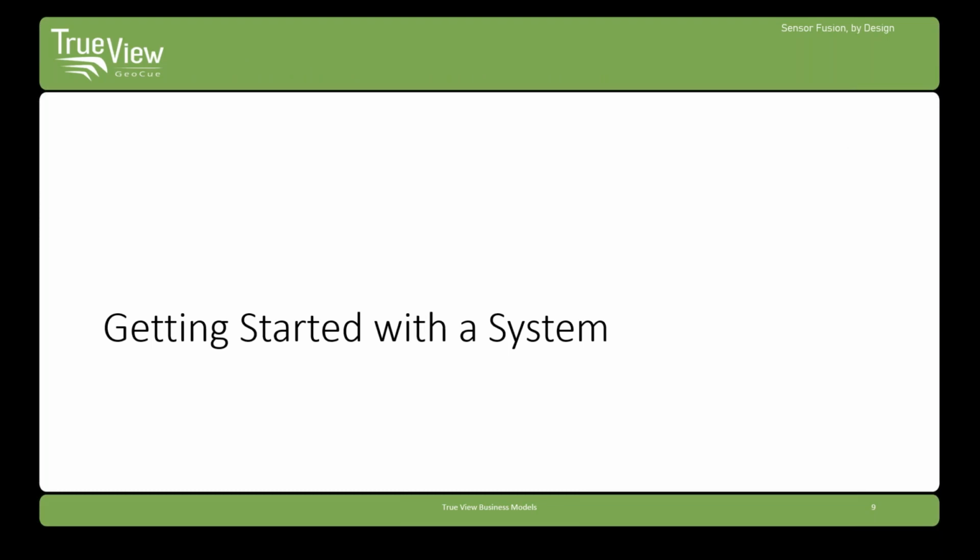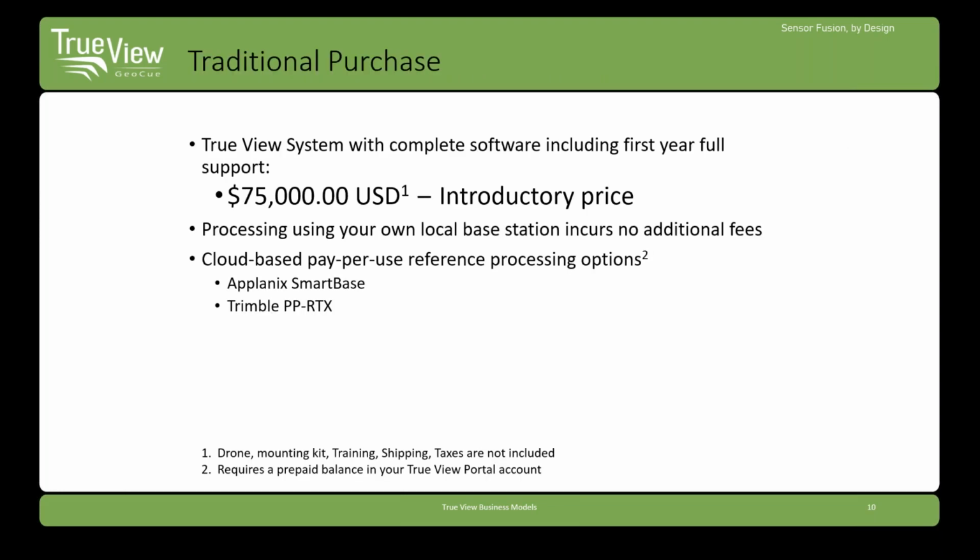So now we'll cover cost associated with getting started. Very competitively priced, our TrueView 515 is available at $75,000. This includes the LiDAR and cameras, software, and 2 days of training. It does not include the drone or base station equipment.